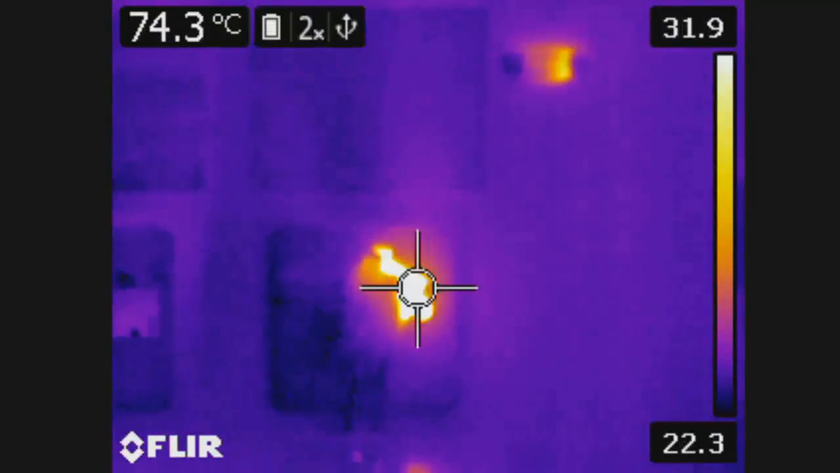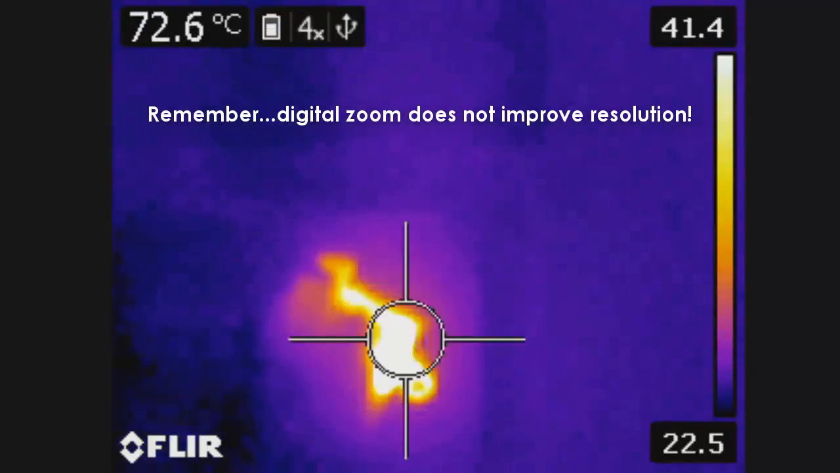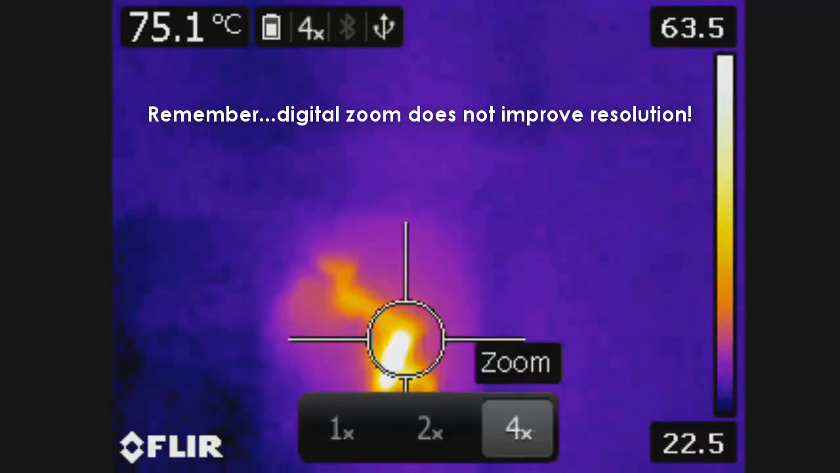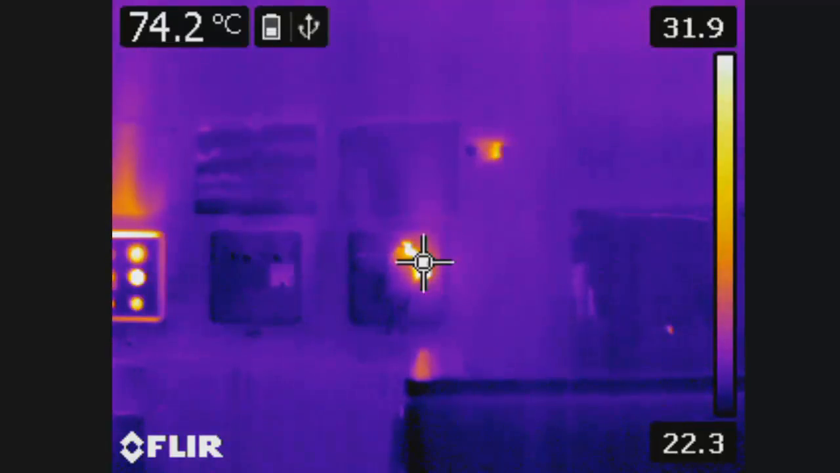Now, however, at a distance of about 30 feet, we look at the same target with the same camera and the same resolution. And with that digital zoom, you can now see that we have not filled that spot size and we're recording a lower temperature value. We don't have sufficient resolution.